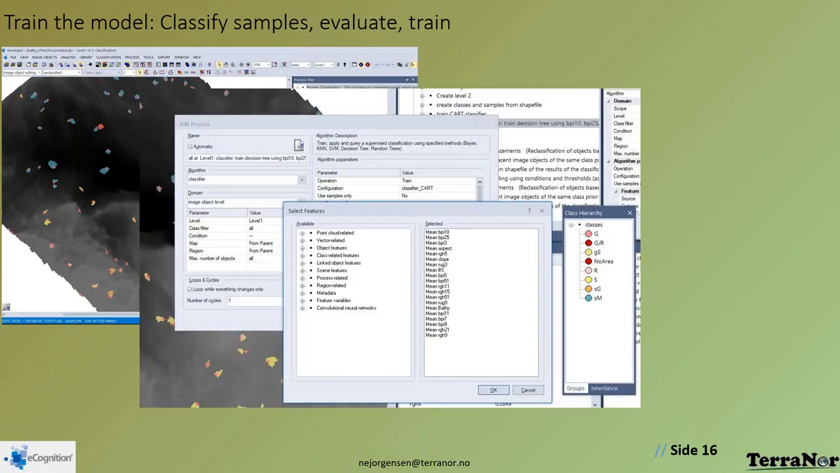And then we can do some calculations. And we say, okay, what sort of features would I want for my classification? Well, the easiest thing is to add a lot of them, put them in, and process, because this is machine learning. So we let the computer, or actually eCognition, decide which of these features we want to use.